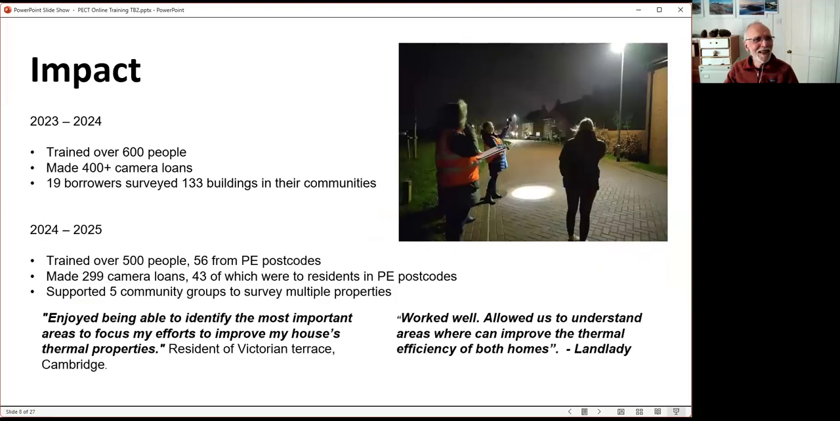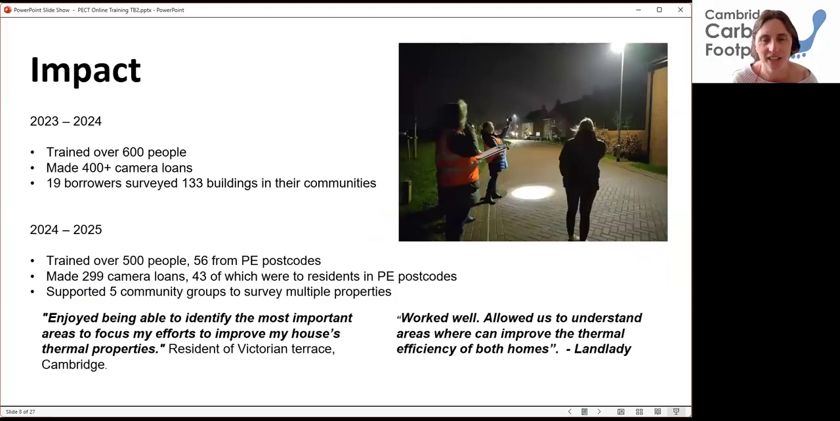Okay, next slide, please. So the impact of all of this: Tom's put our latest report from last year in the chat, and I'm just about to write the other one. You can see we have quite a big impact. We've been doing this for about 10 years. We've gone from training a dozen or two dozen people in a room, to training hundreds of people online multiple times over the year, making hundreds of loans, resulting in hundreds of buildings being surveyed across the region.